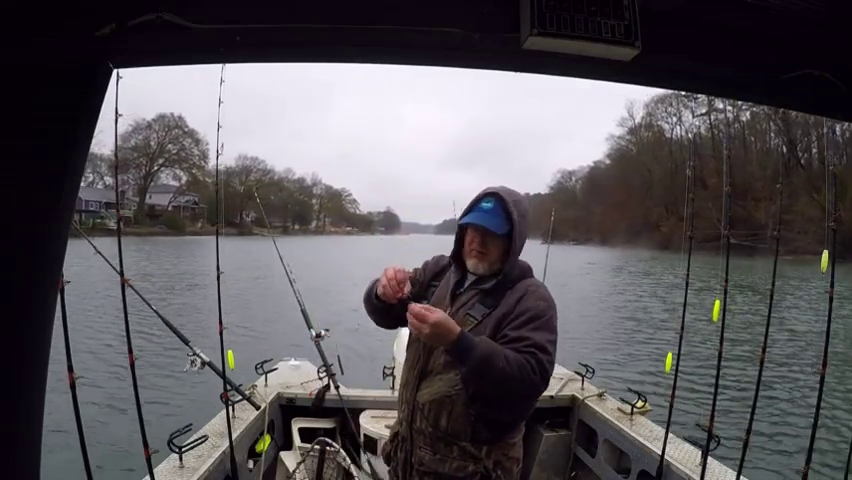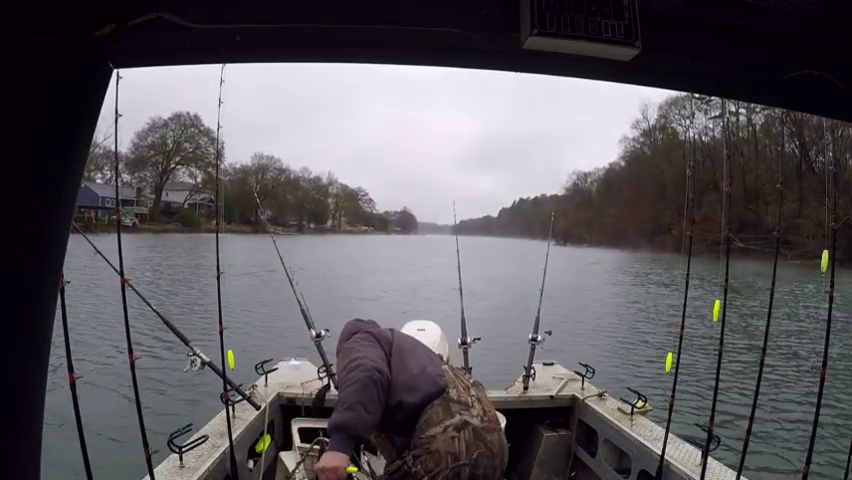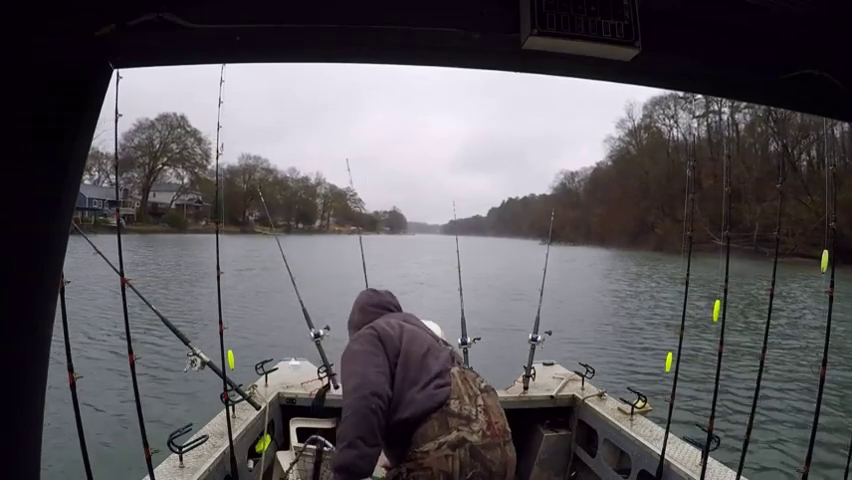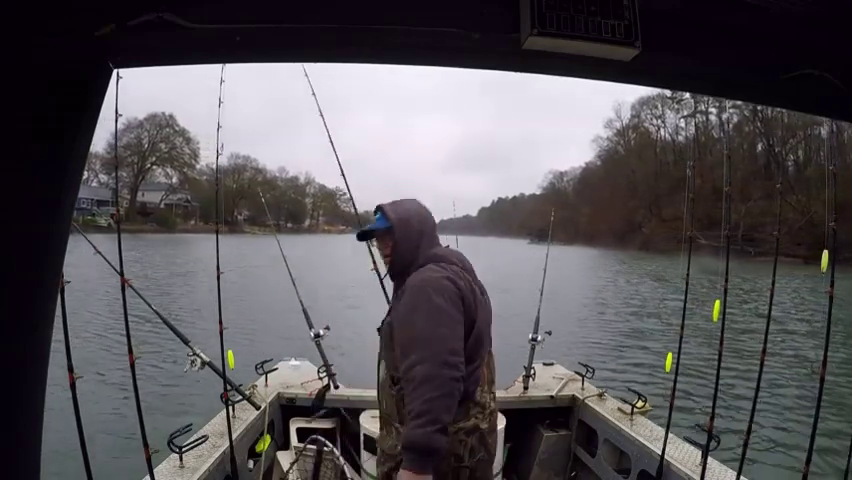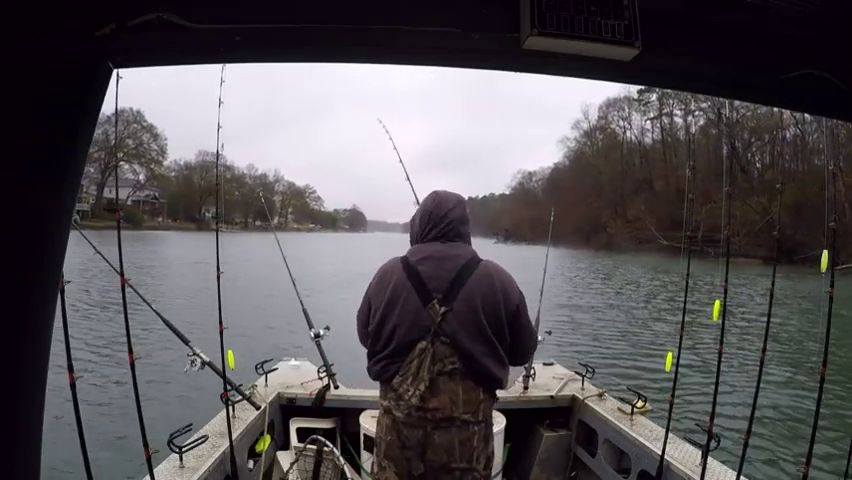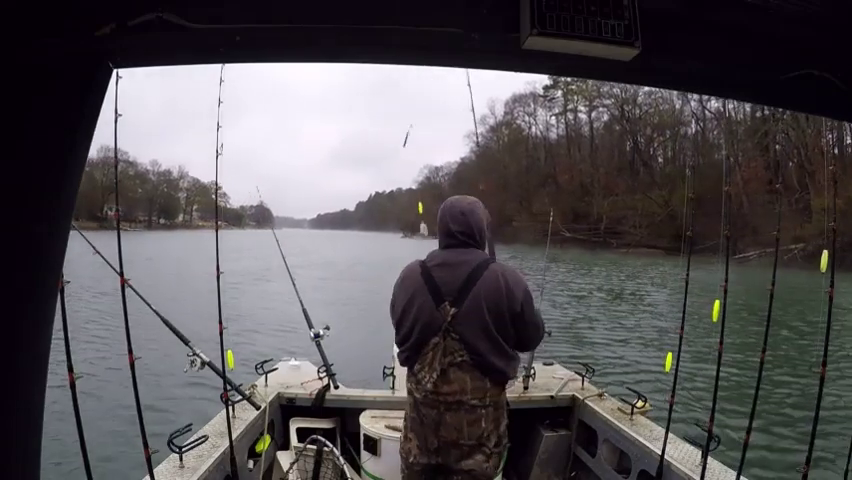Caught him on a little crappie fillet. And yes, crappie are legal to use for bait in North Carolina. They just have to be caught on a hook, that'd be caught legally. No cast net. Catch them in a cast net, you gotta turn them loose immediately.